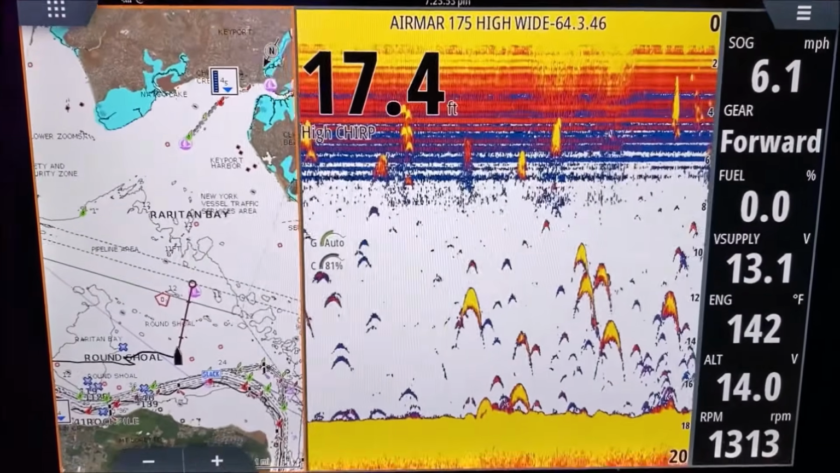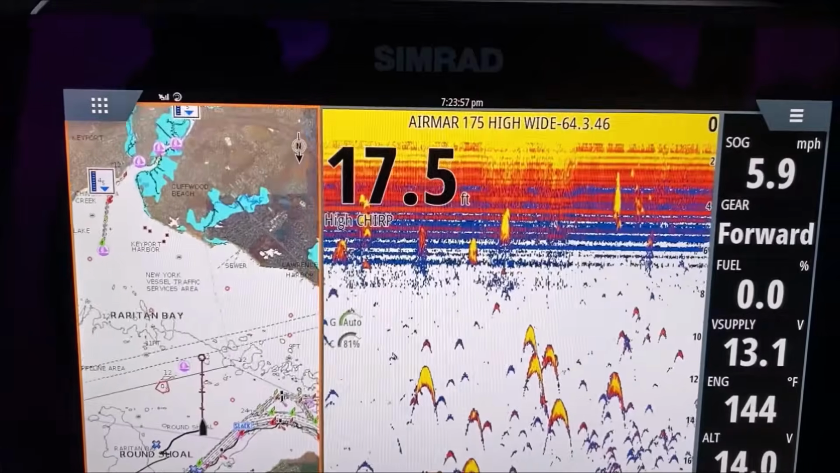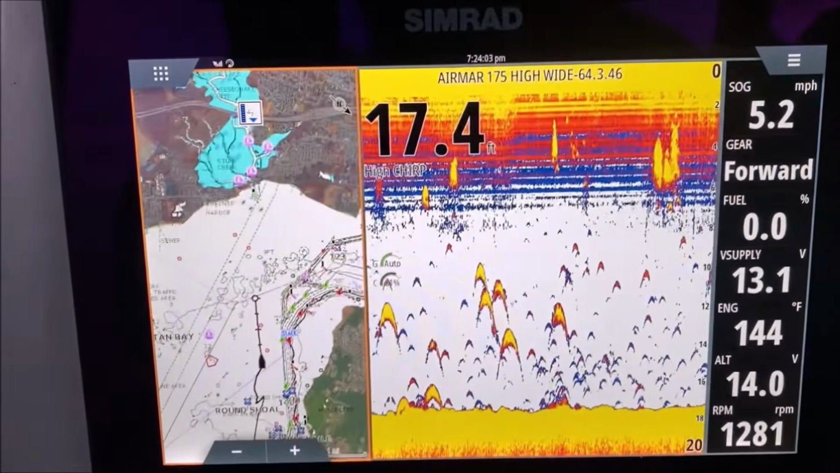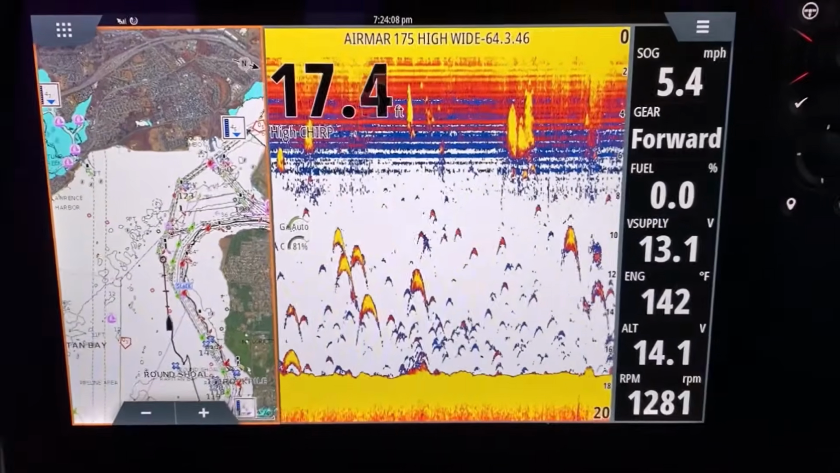They look like... So if you're running on plane and you're still looking for arches like that, you won't really see them. You've got to slow down to see them like that. So going wide open, they look different.